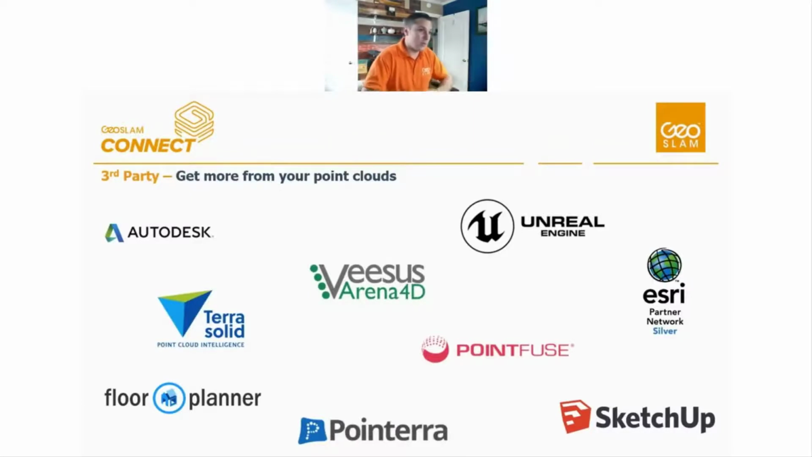Here are just some of the main ones that we've brought our data into, but pretty much any platform out there on the market that will take a point cloud in a universal file format like LAS, LAZ, E57, PLY, TXT, we can export our data into those platforms with almost no exceptions.